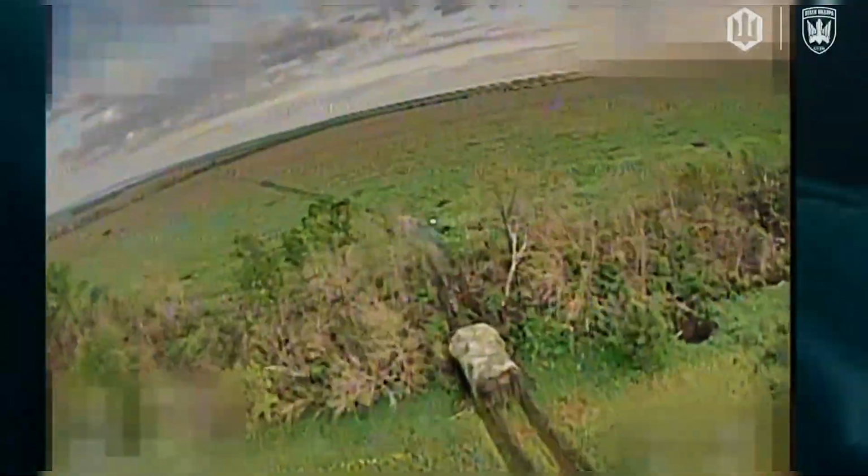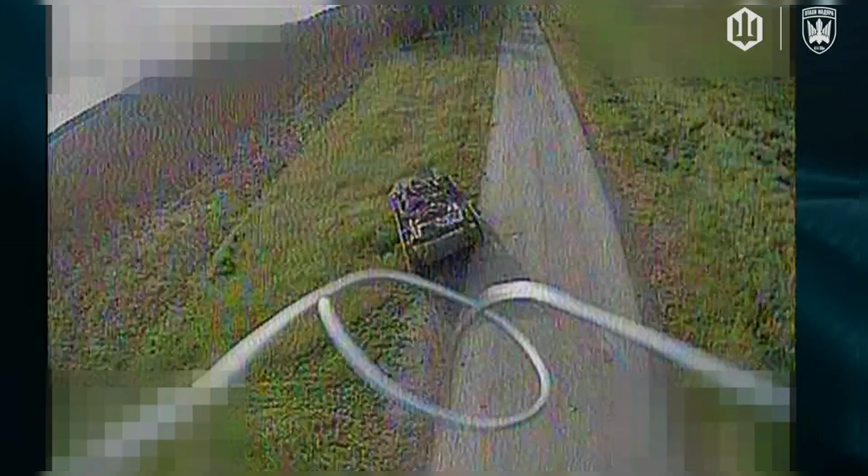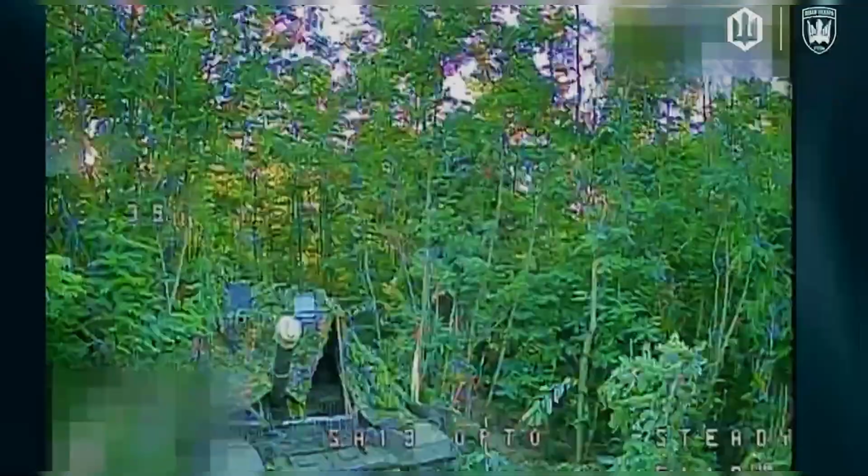Today's footage reveals the raw reality of modern warfare across the active front lines. Ukrainian FPV drone teams targeted multiple Russian logistics vehicles, including troop carriers and supply trucks, as they moved between staging zones. One by one, the drones locked on, executing precision strikes that left entire convoys halted on open roads. Each hit disrupted resupply efforts and slowed movement across key sectors of the battlefield.